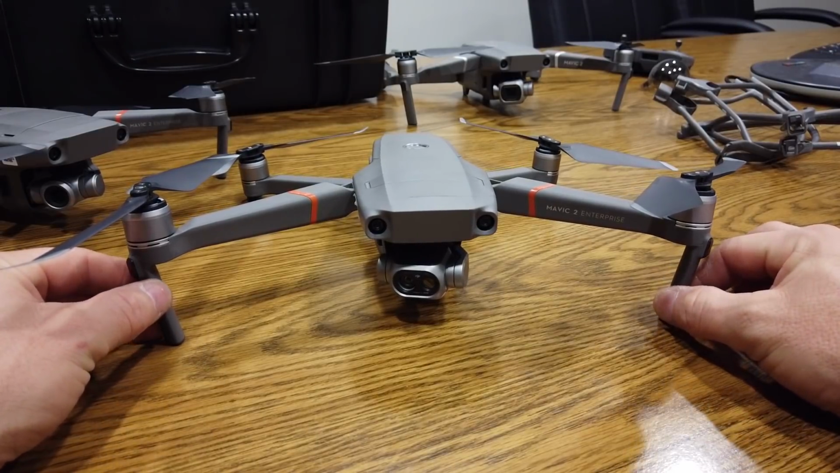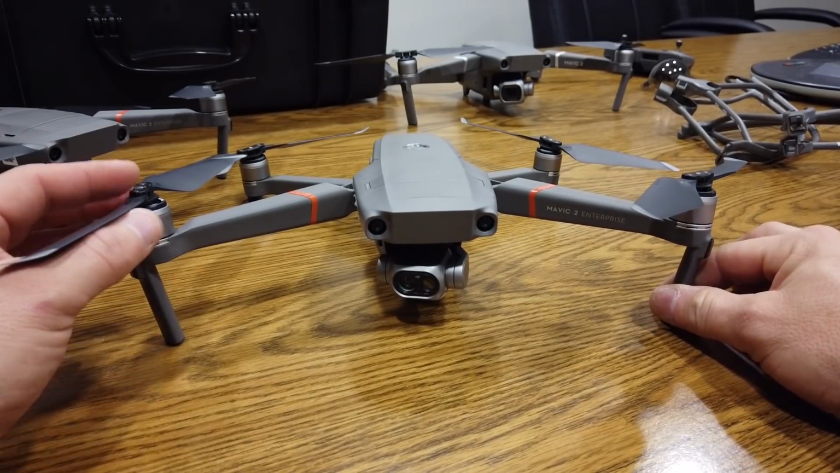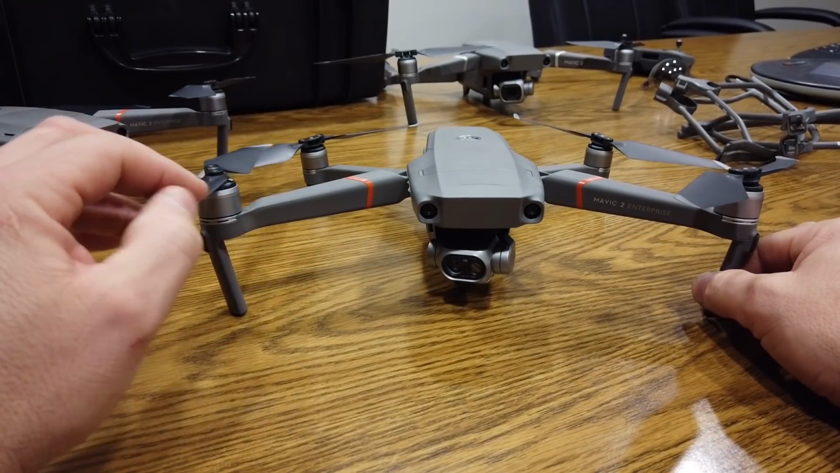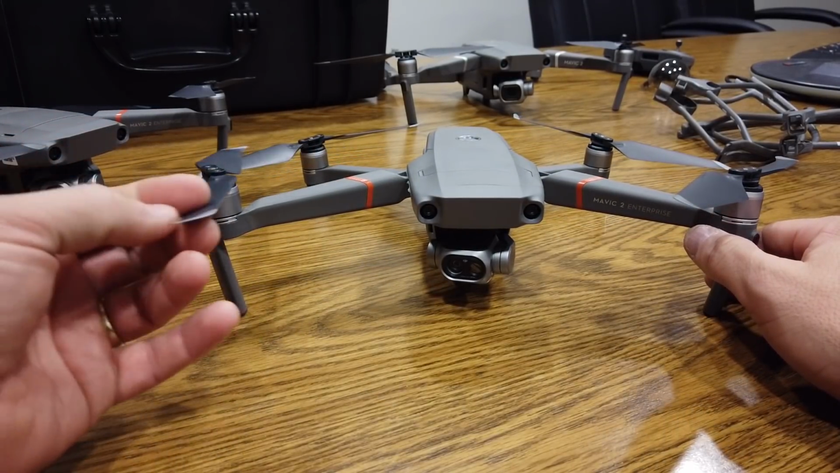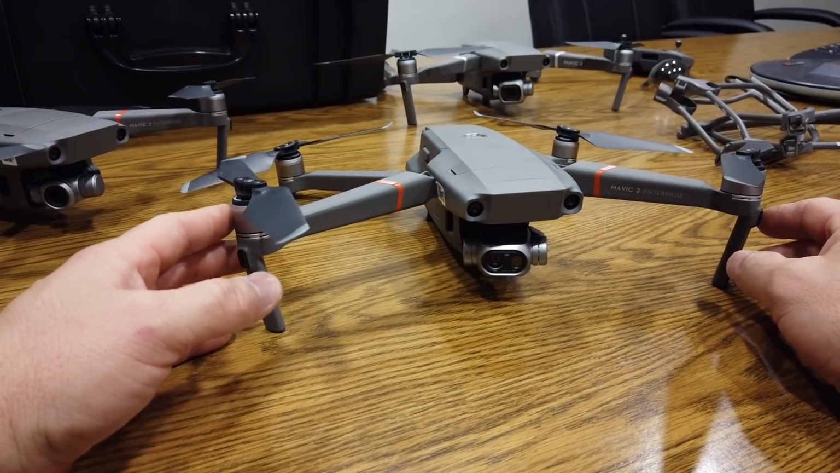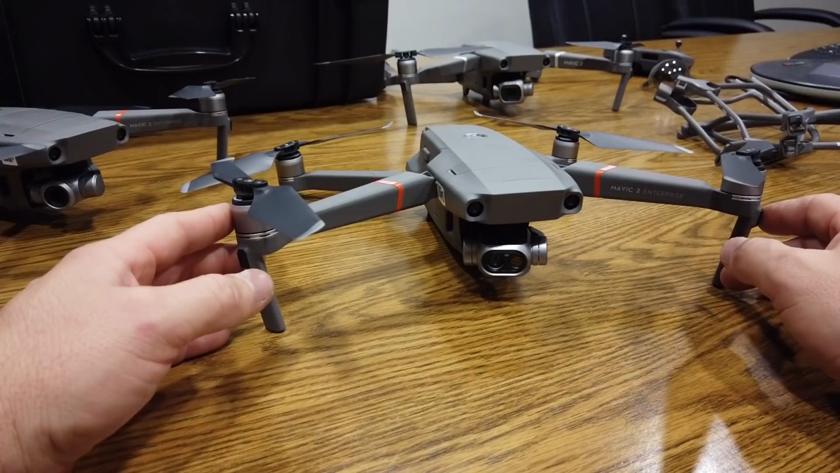All right. The other thing about it is it's quiet. They changed the airfoils on this. This thing just gets up a couple hundred feet, and you almost can't even hear it. So they changed the airfoils and everything out. Quietest Mavic of any of them that I've flown yet.